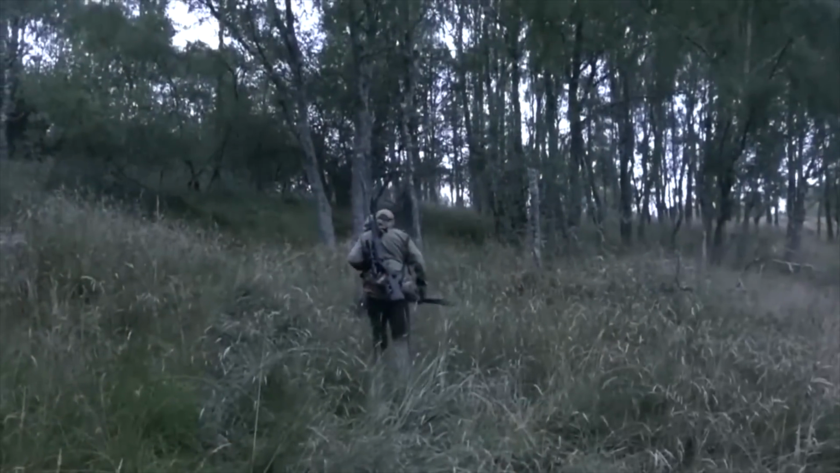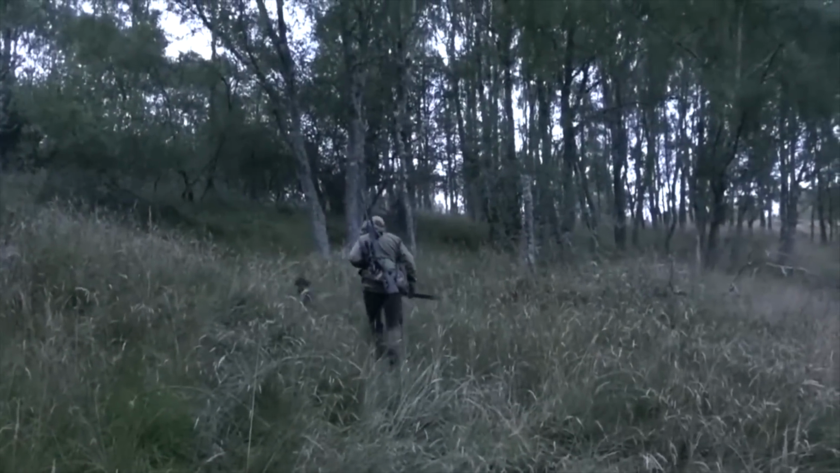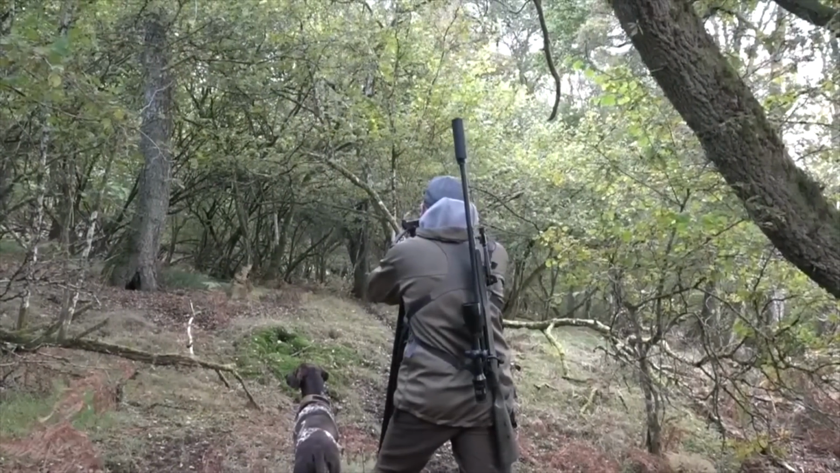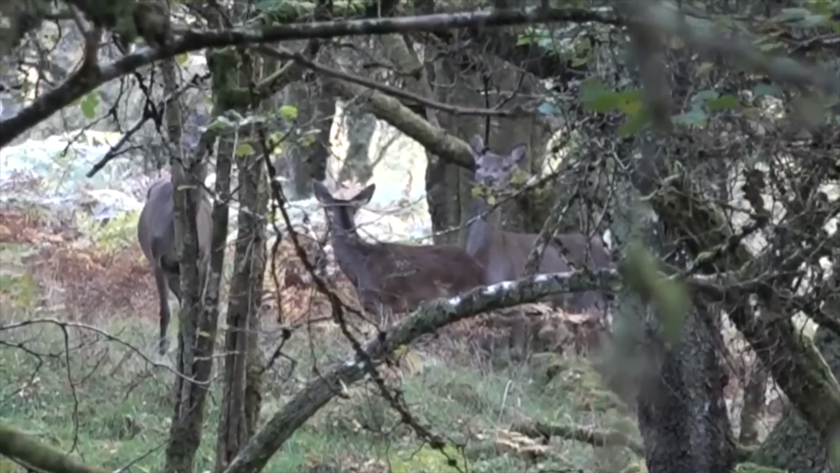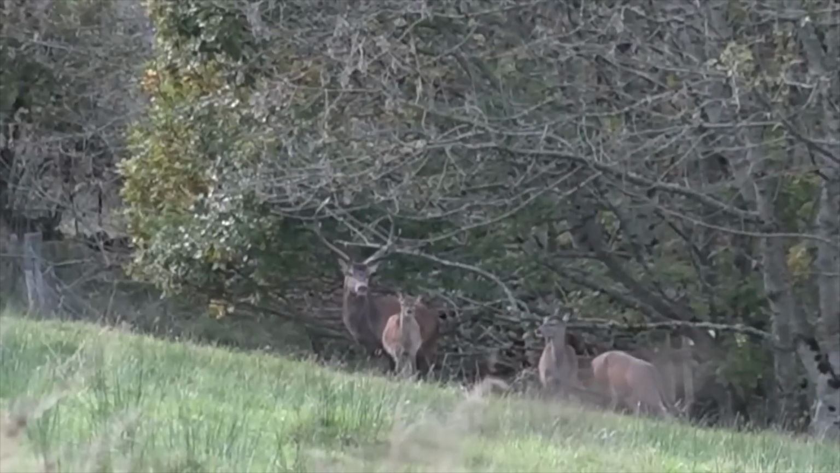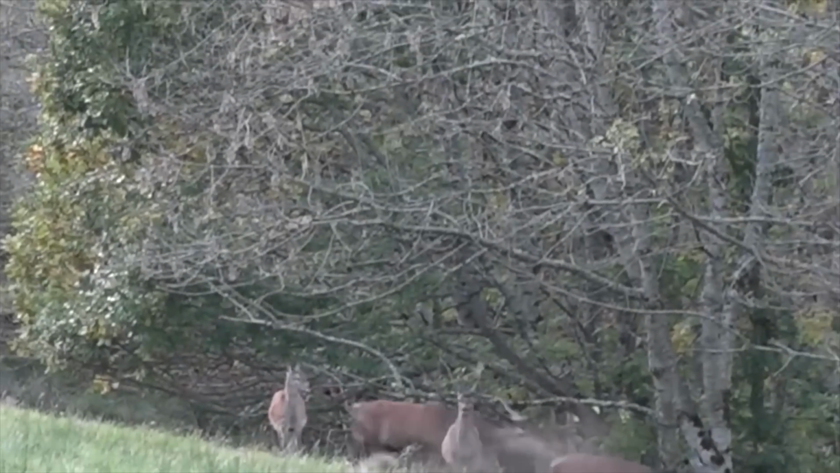So clearly there's a fair bit of pressure on me to get in there and just see what the situation is re deer. We get a lot of deer coming off the hill and walking down through this onto the pasture fields at the bottom. Certainly the big stag had been holding some hinds down there, so I wanted to go and have a look at that and see what was going on. Stag and hinds have come out into the field in front of us, so we've got nice footage of the stag in question, roaring a little bit.